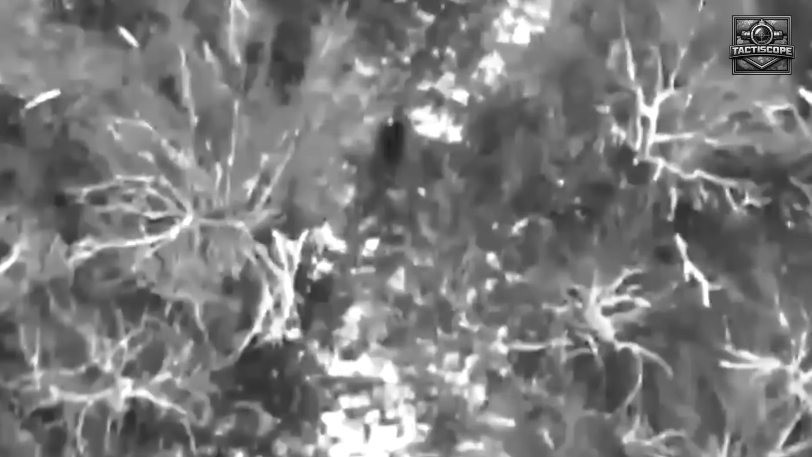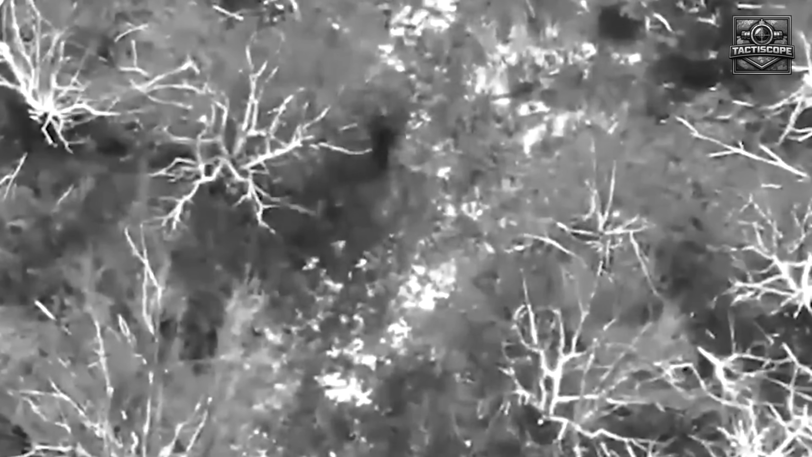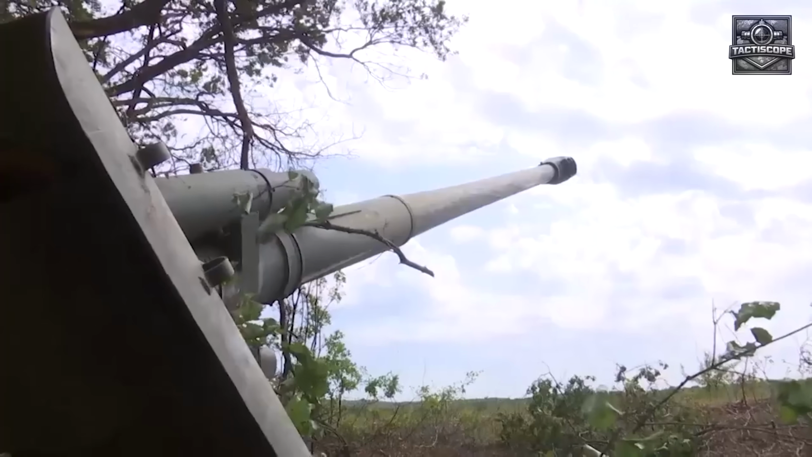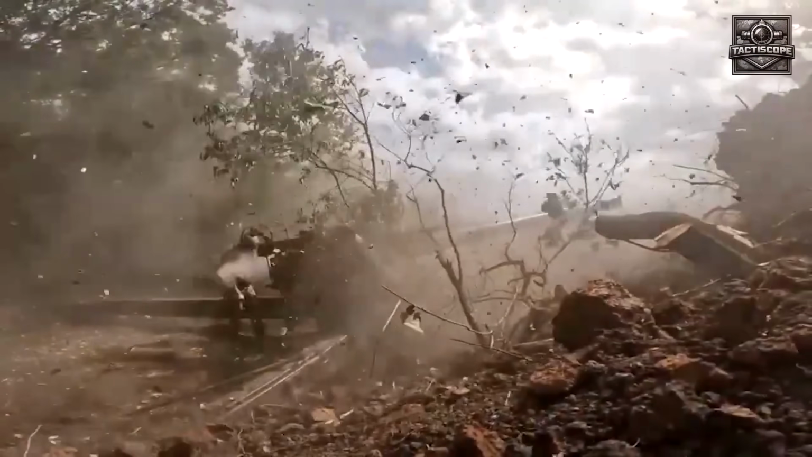A foot column moving at 4 kilometers per hour on an exposed road needs roughly 2 minutes to reach any viable cover: a tree line, a drainage ditch, a wrecked building. But the artillery had already closed those options. The shells weren't aimed at the column. They were aimed at the exits.